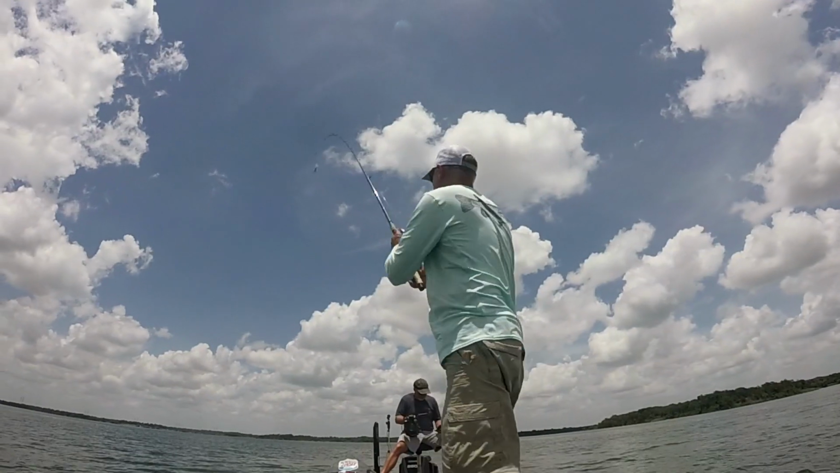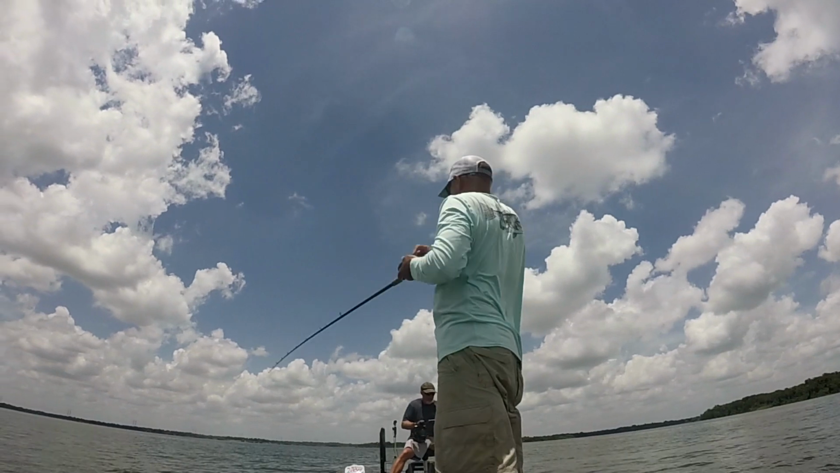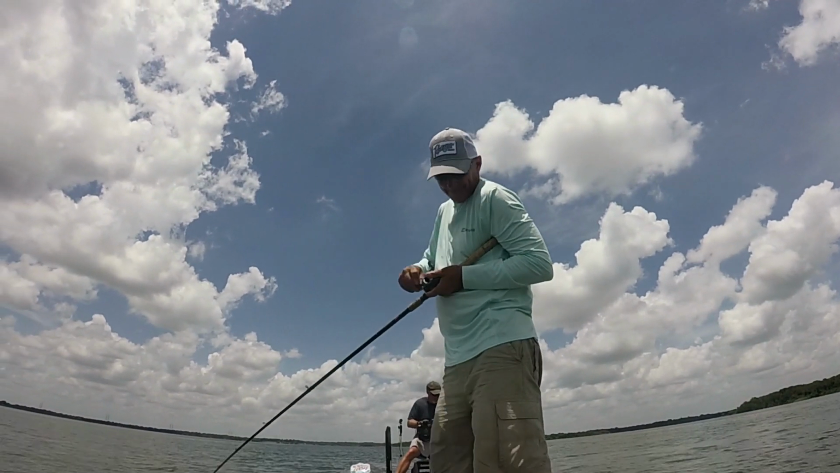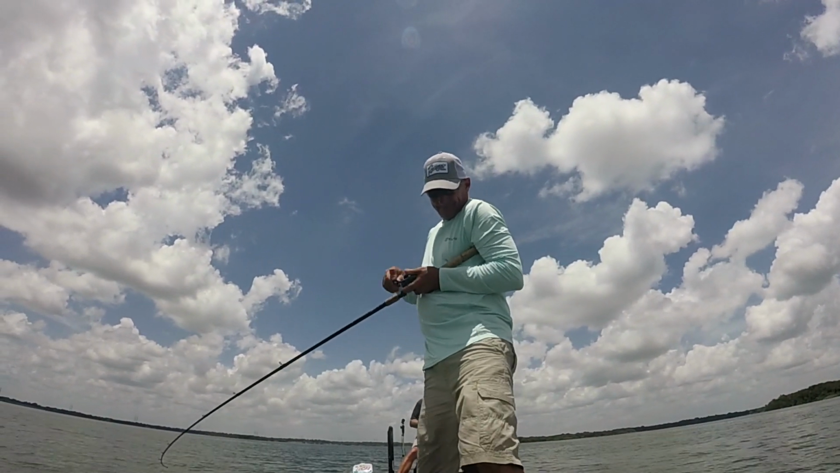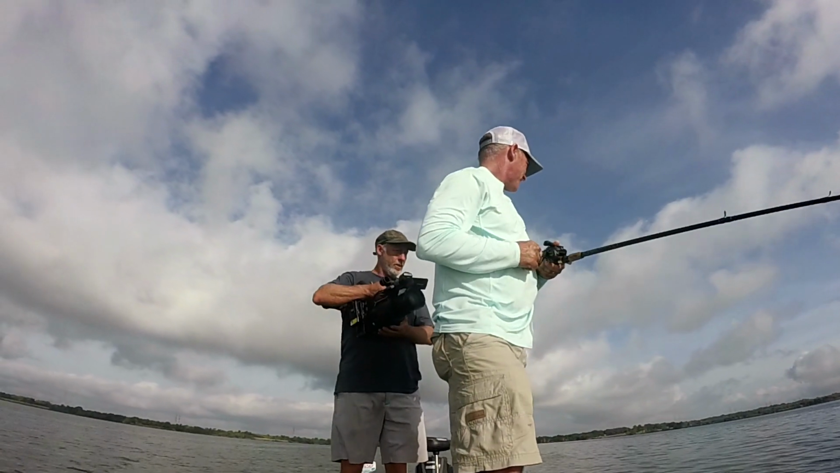Crankbaits moving really fast, that's what they're wanting. You know, one of the big keys of our day at Fayette County was speed of retrieve. I mean, I was cranking that crankbait really, really fast. And that's what was generating the bites. The faster I reeled it, the more bites I seemed to get. Now, I'm not saying that I was just reeling 100 miles an hour, but I'm reeling it fast for a crankbait.